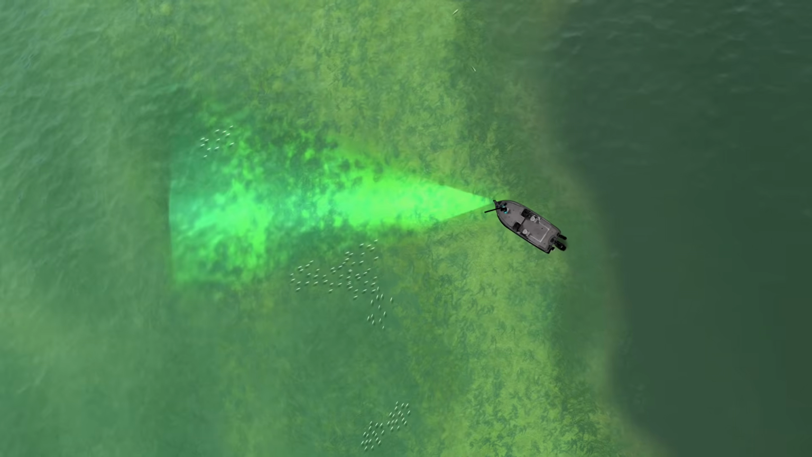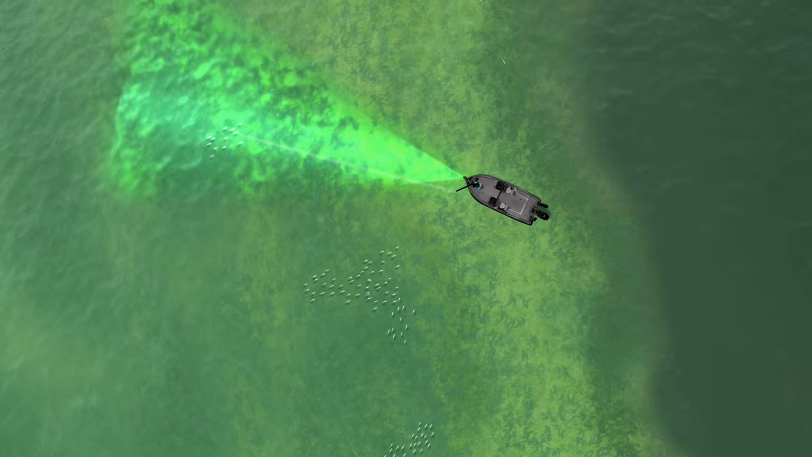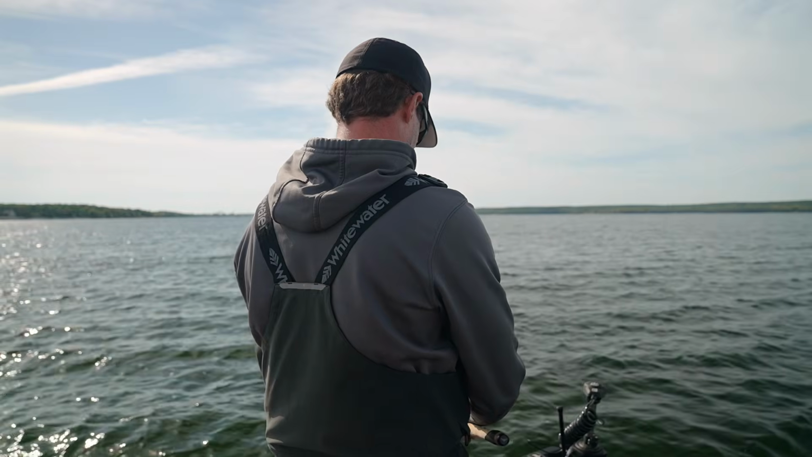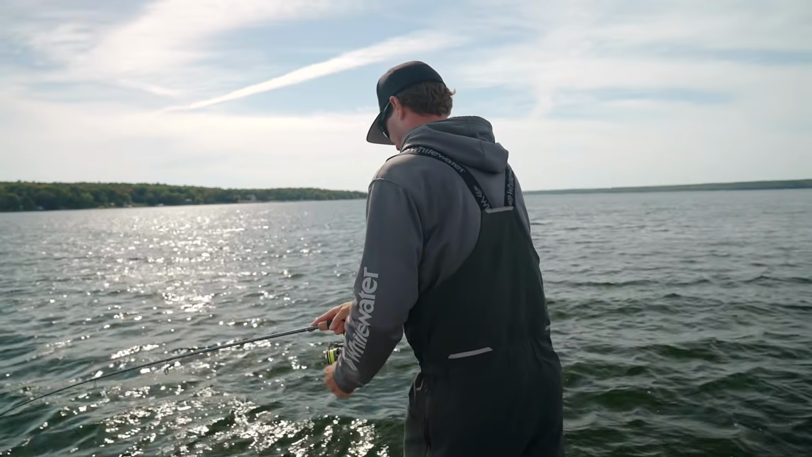And then I'll slow down and kind of decipher through some of that vegetation and see if I can pick apart some small pods. But for the most part, I cruise around pretty fast until I find one of those big pods of fish. But at the end of the day, I want to stay on the big pod, but it just never sits still and it keeps moving.